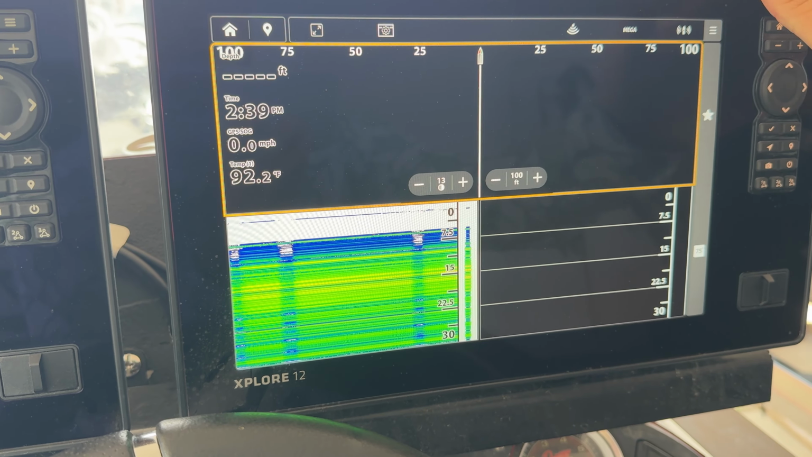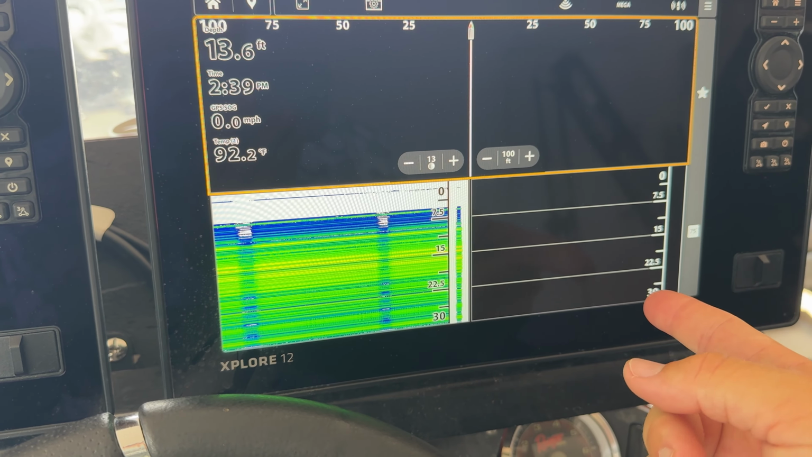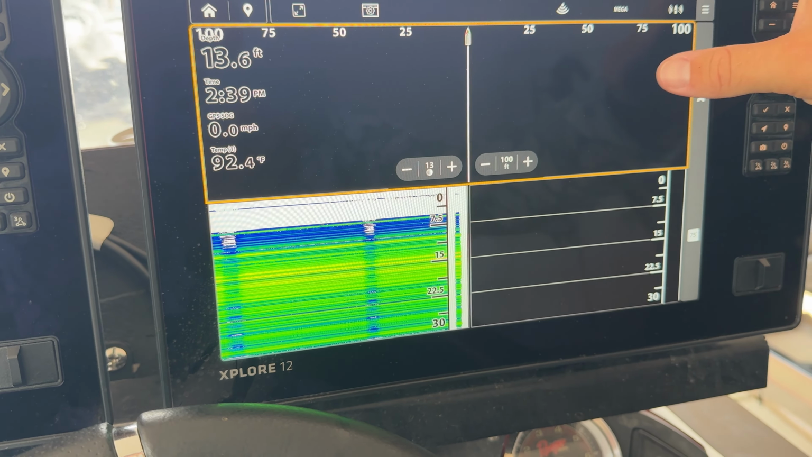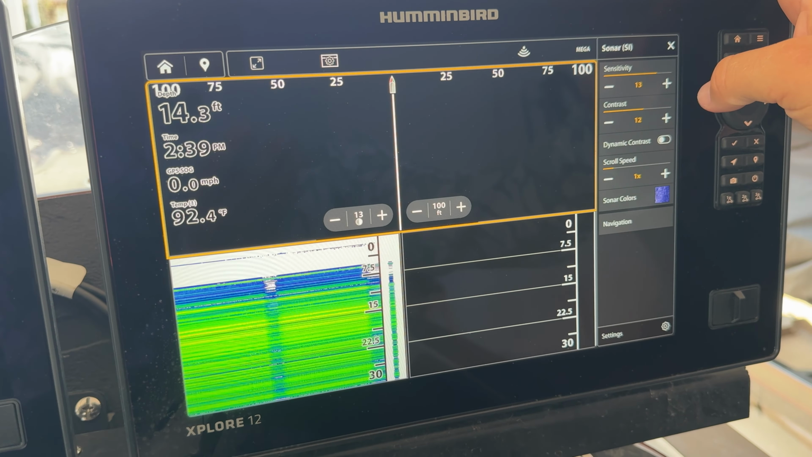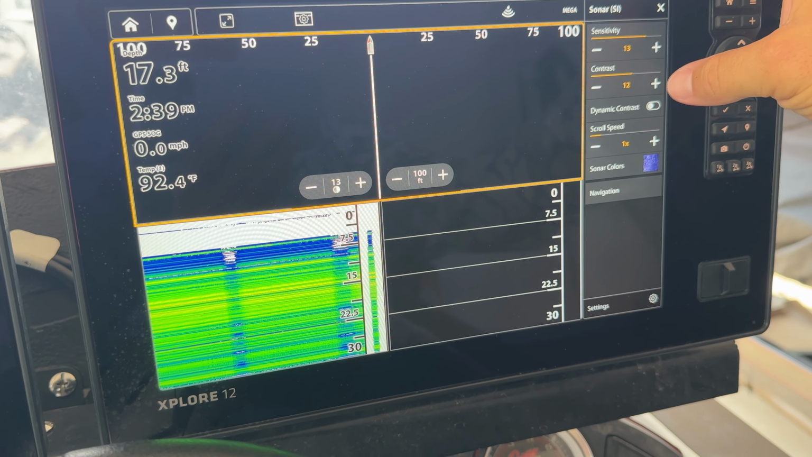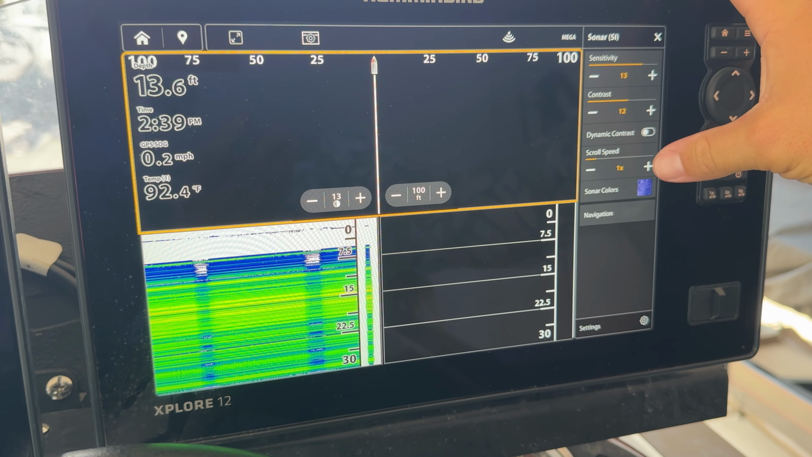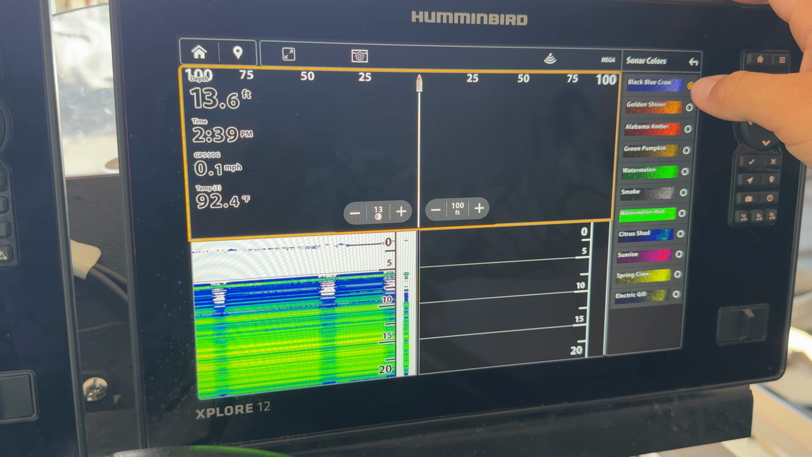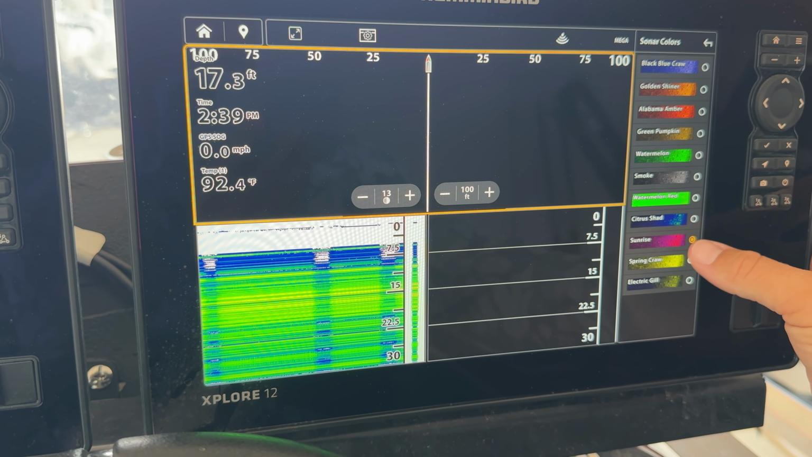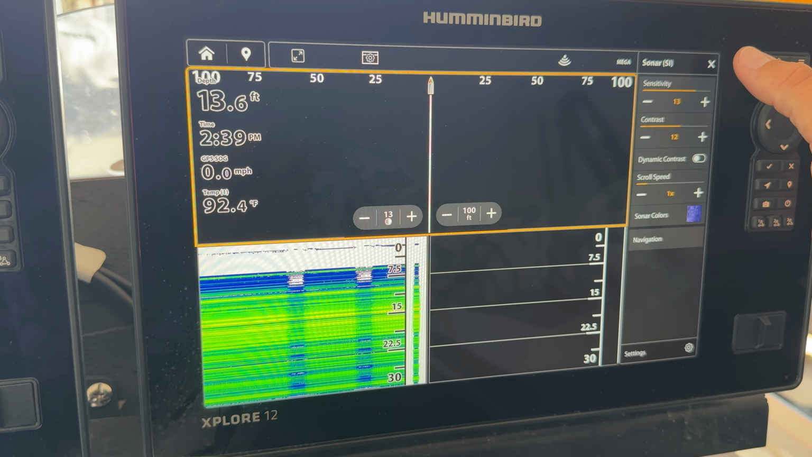So, my pane, first of all, I like the side imaging up top, 2D on the left, and down imaging on the right here. My side imaging settings: my sensitivity is set at 13, my contrast is set at 12. I don't use the dynamic contrast. My scroll speed is at 1, and I like this black-blue crawl here. I go back and forth between that and this sunrise color, this reddish color, but for most of the time I'm running that black-blue crawl.